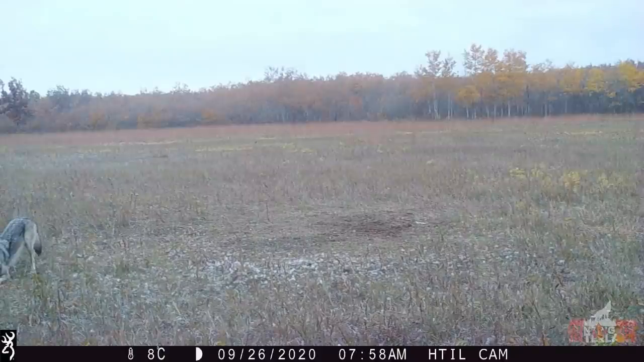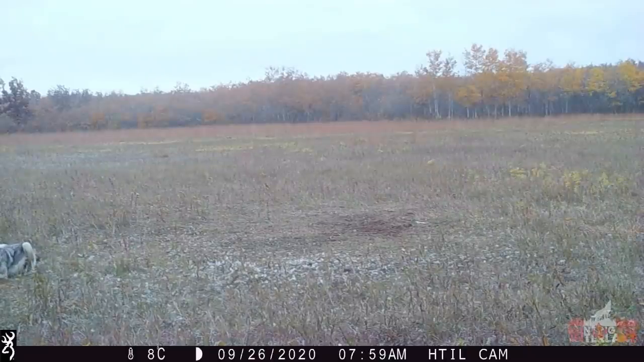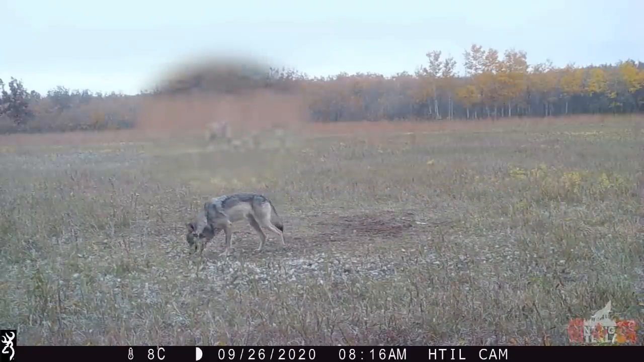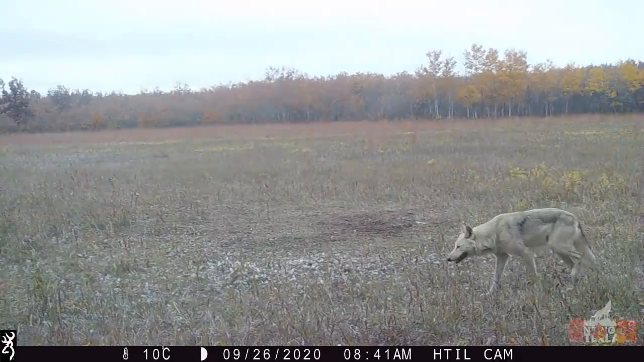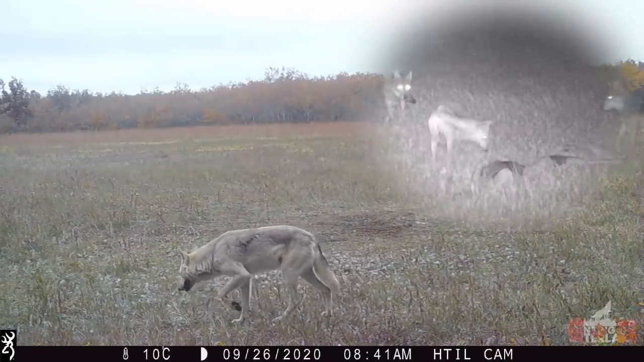In the following video, a wolf can be seen walking by the trail camera. In the background, a coyote can be seen howling, keeping his distance from this superior predator. Here's the same beautiful white wolf that we captured earlier in August.